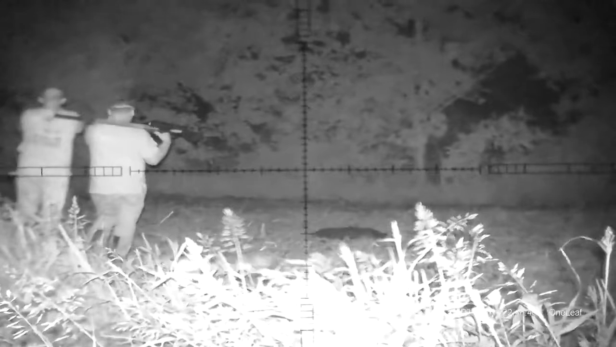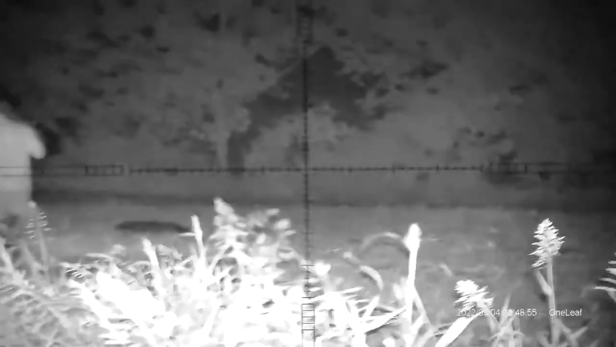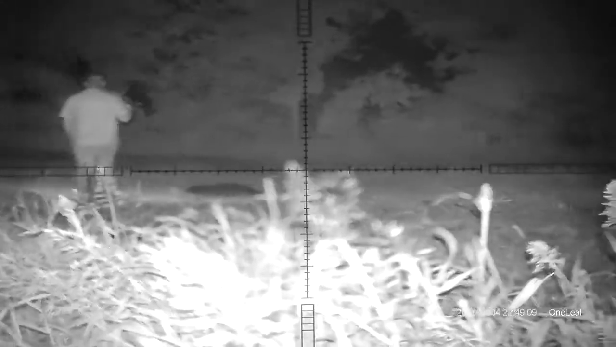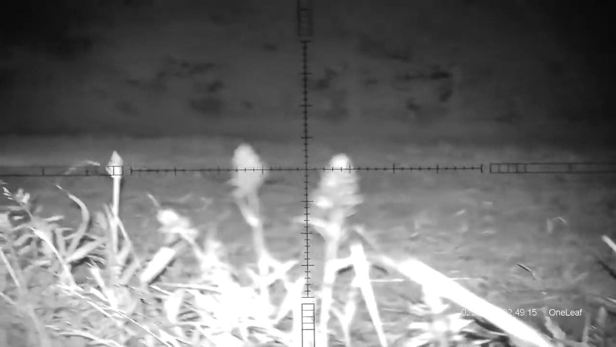And then we walked up on them at 105 or 110, and then we got up to about 90 yards away, which is where we were shooting. There they are. They're sitting at about 100 yards away from me. And all the noise from the cars is a highway just to our left. But I'm able to focus them in fairly good at 100 yards away. That's actually not bad. That's kind of impressive, really.